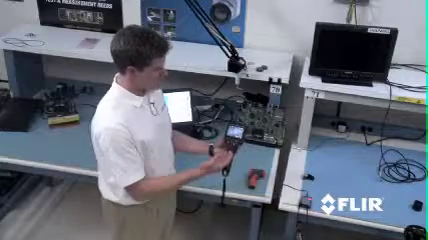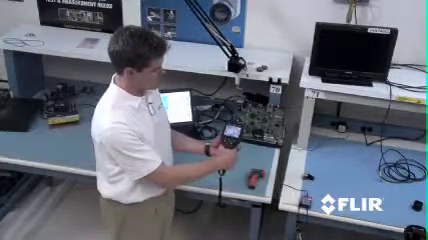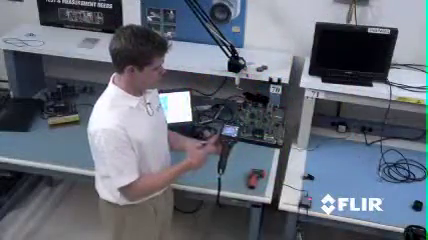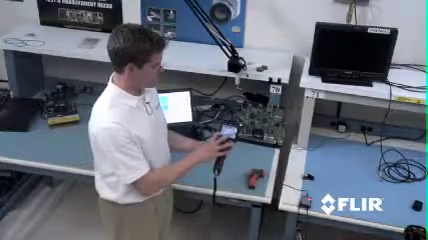Now, if I want to save this image for analysis later, or again to share with other clients or colleagues, I simply pull the trigger. I have the camera set up to capture the IR and the visible image simultaneously, so we can reference those later. We now see the image, and it's stored onto my removable SD card.